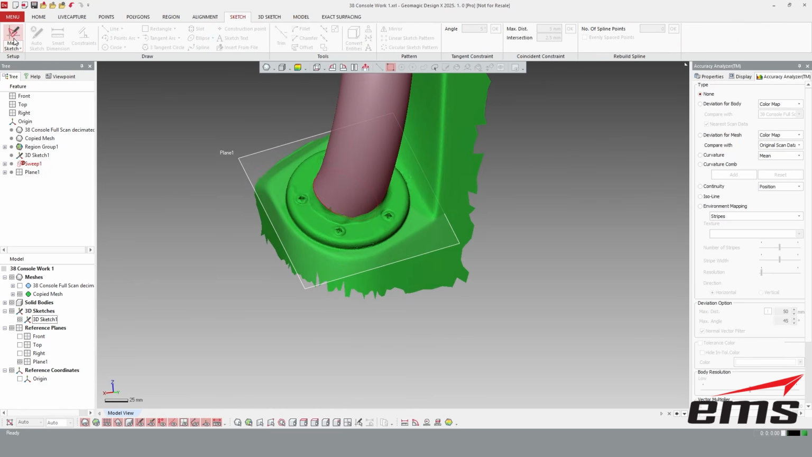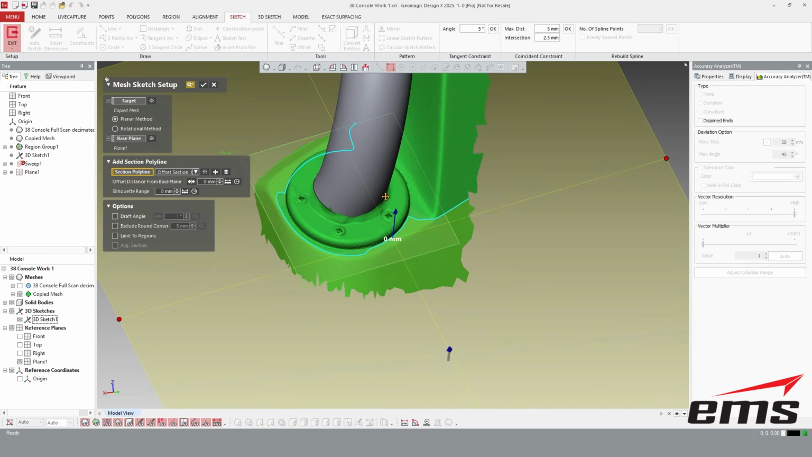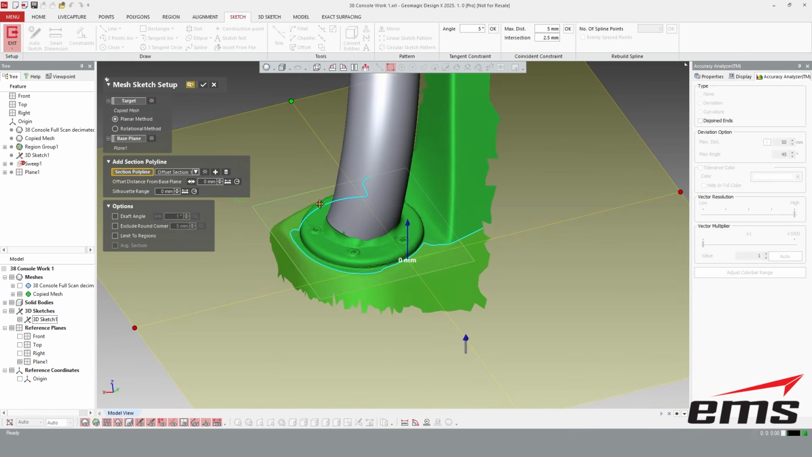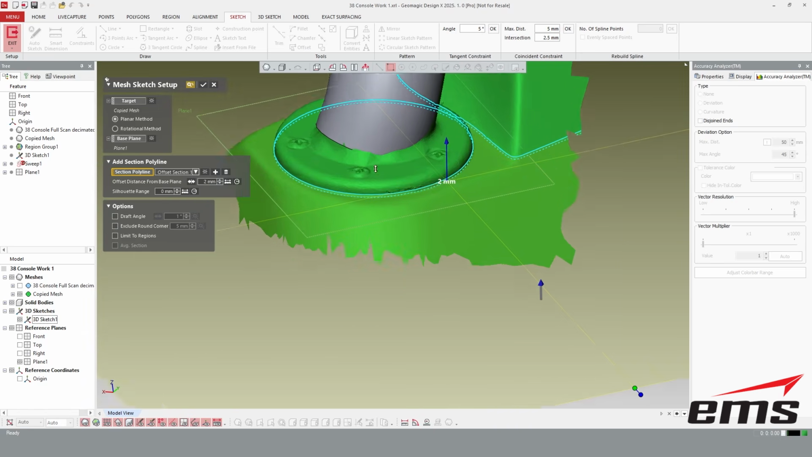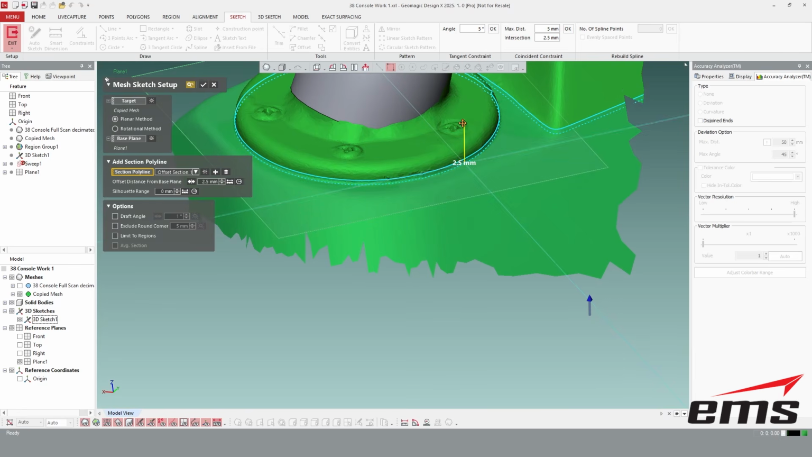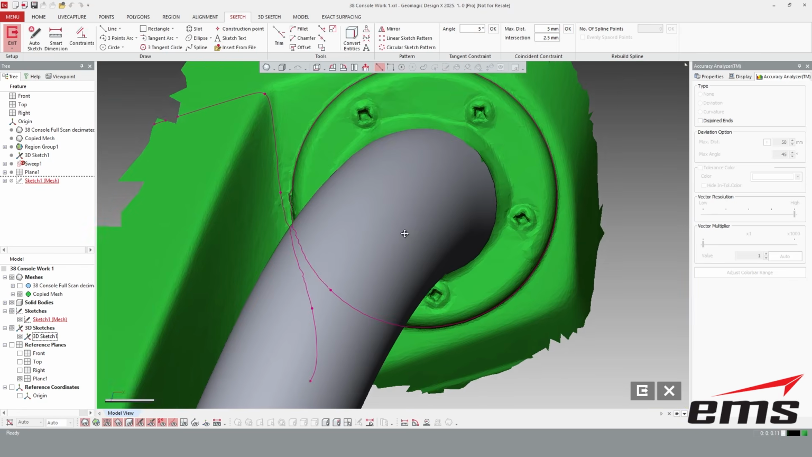So now I'm going to go and say mesh sketch. I'm going to pick this sketch. And you can see, because again, it's not a perfect plane, it's going to wander a little. We're going to move up. We want to get right off that radius, right in kind of the meat of the sidewall there. And I'll say go ahead and create a plane.